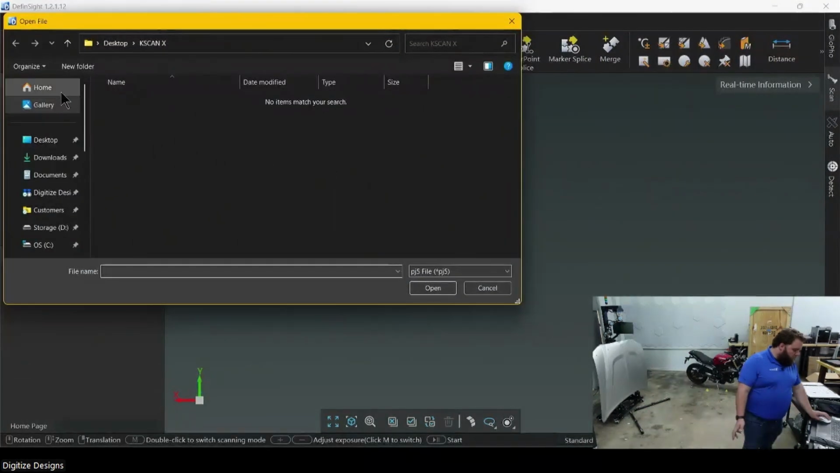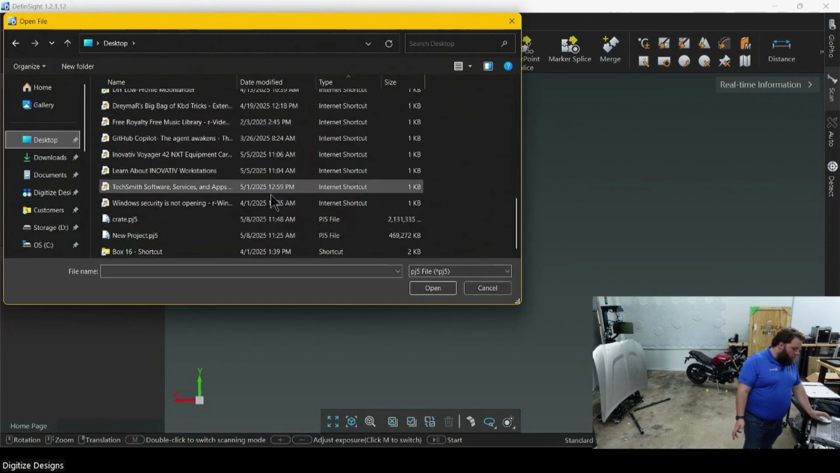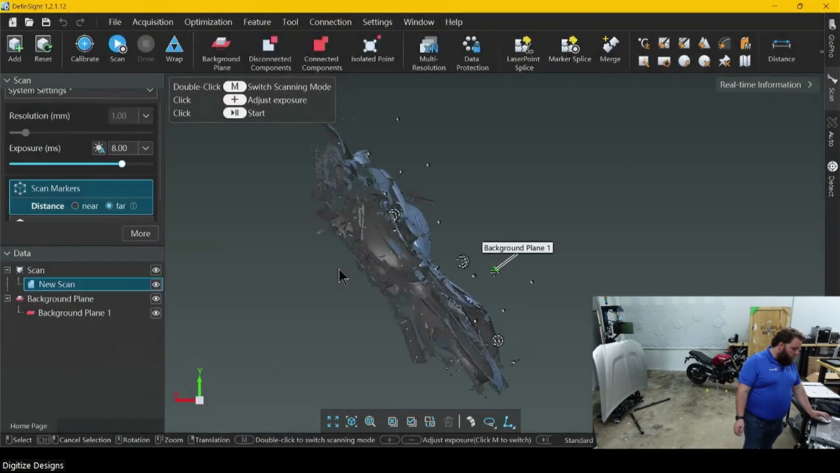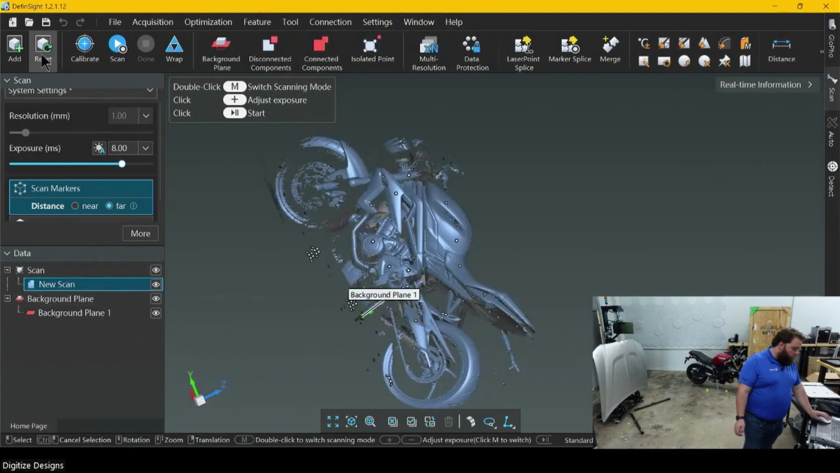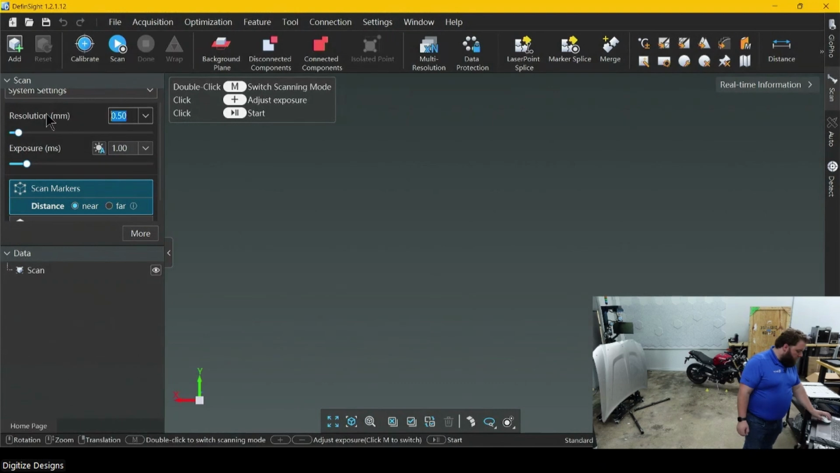Let's see, let me open this guy, motorcycle, okay. Do a new one super fast. I'll just scan that crate real quick.